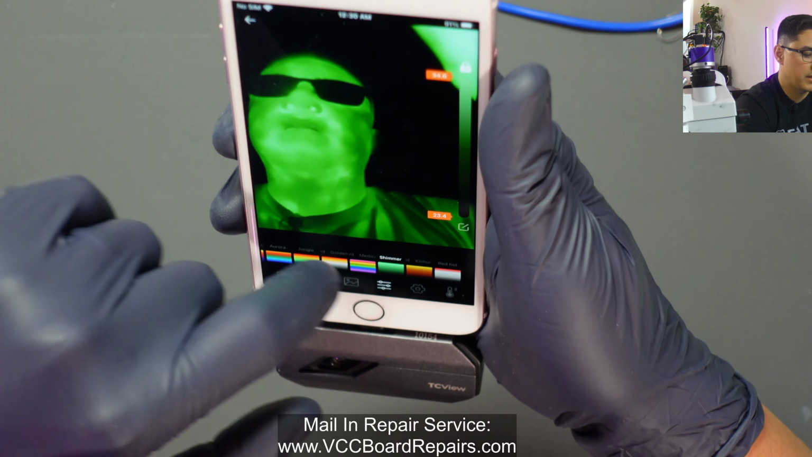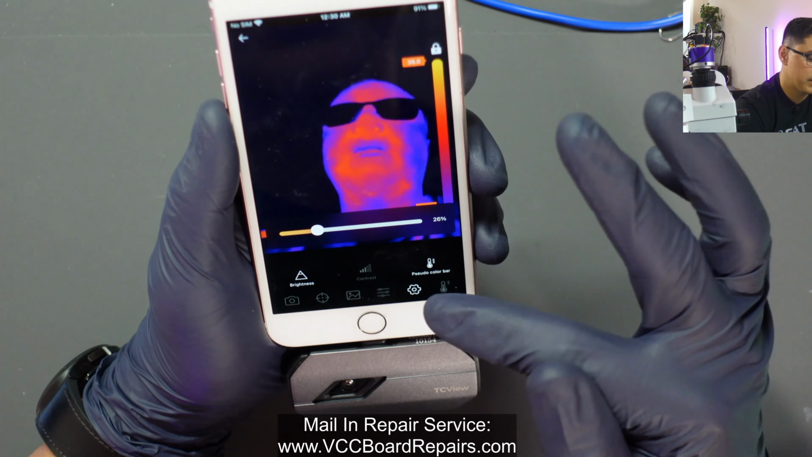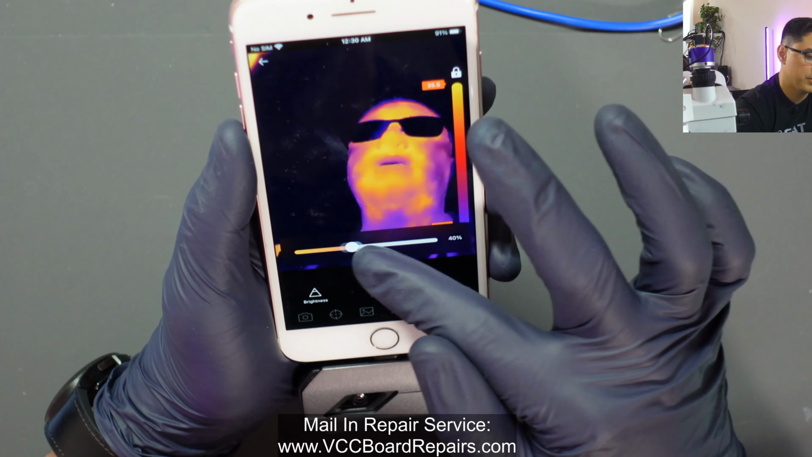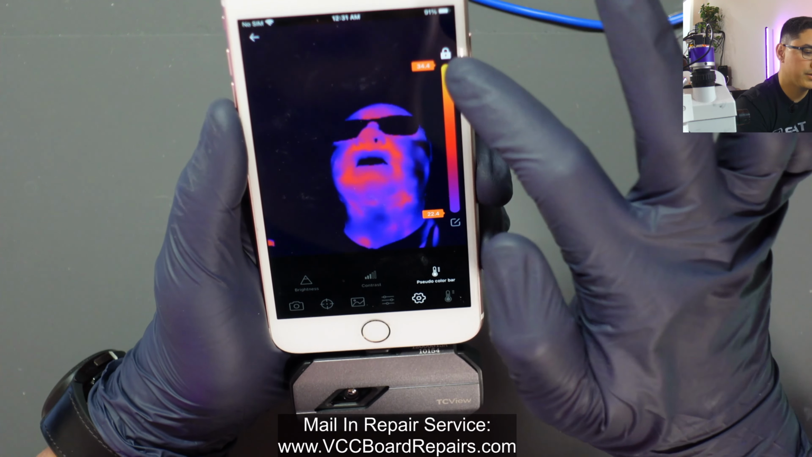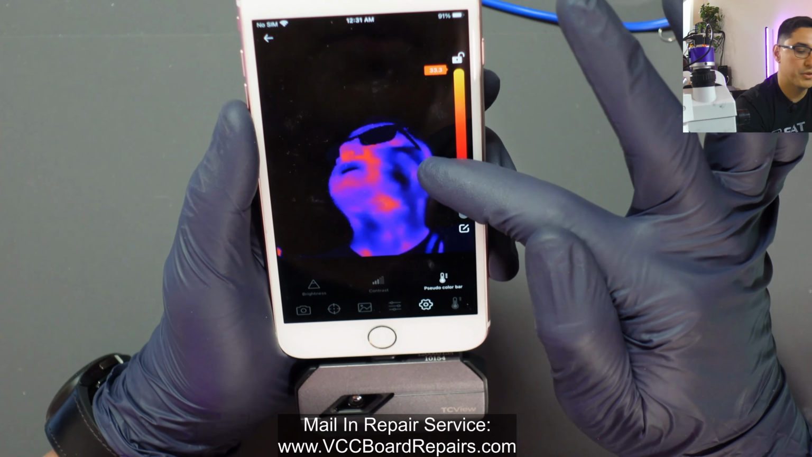Next is the settings, another settings. Brightness, you can adjust how bright you want the thermal image. So this is actually something you're gonna have to use a lot, where you have to adjust the brightness and then the contrast as well. So you see how it kind of helps pinpoint certain sections of the thermal image. And then the little sidebar here, you could enable and disable. You could also unlock that so you can adjust the temperature range.